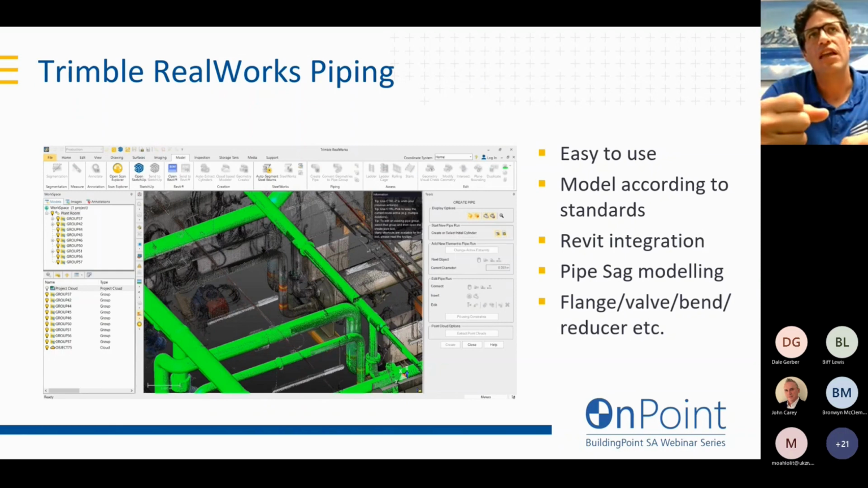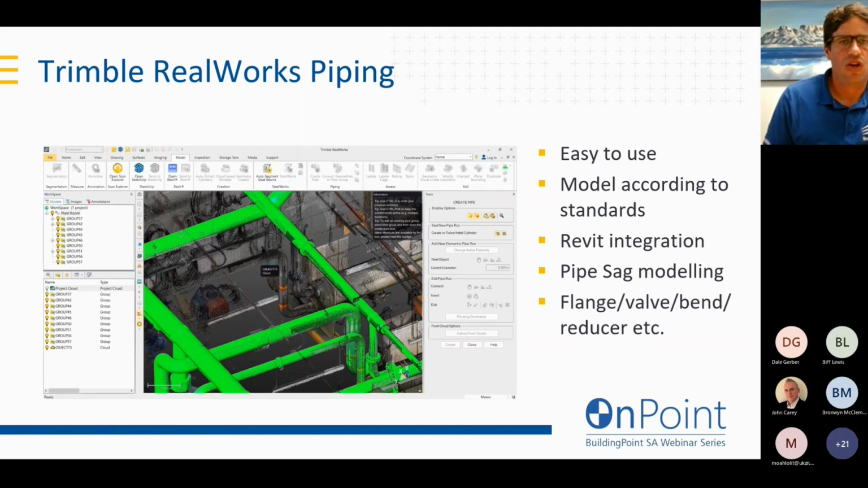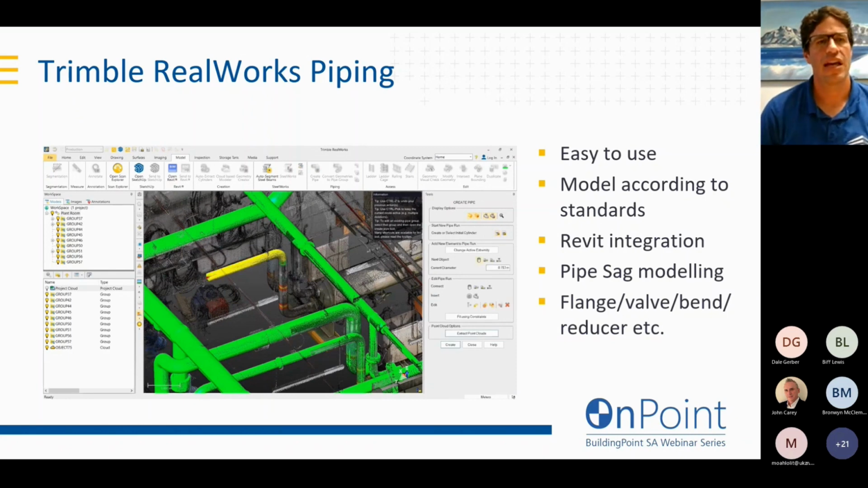Another place where time is taken in your scan to BIM is piping. Being able to extract pipes from point clouds is also a time-consuming process. In this little video here, I like to use Trimble RealWorks for this. It's really easy to use, really quick.